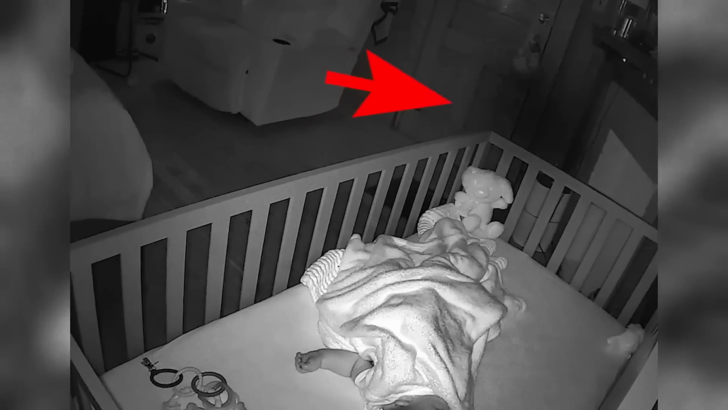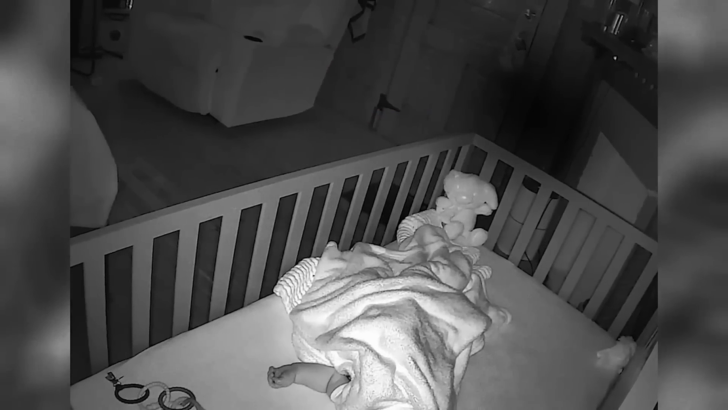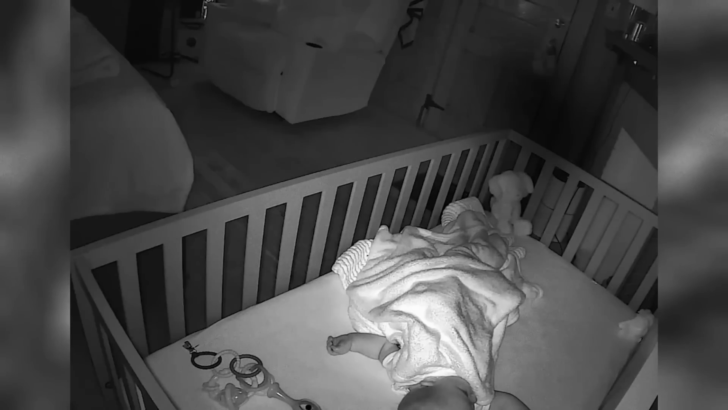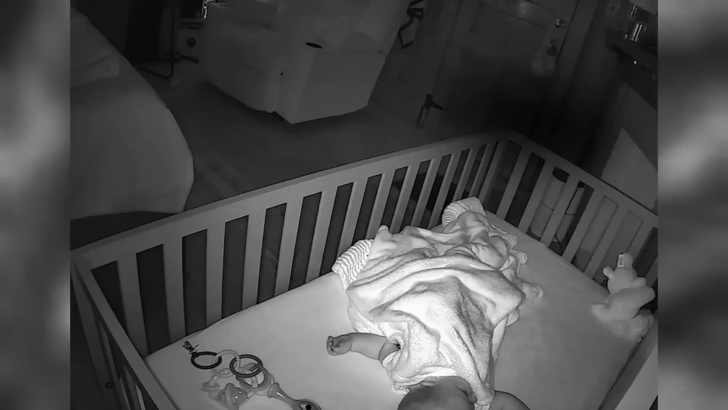Jorge believes this entity could be something sinister haunting their home. But what do you think? Did the Cruz family unknowingly capture footage of a paranormal presence? Or could it be something else entirely? Let me know your thoughts.